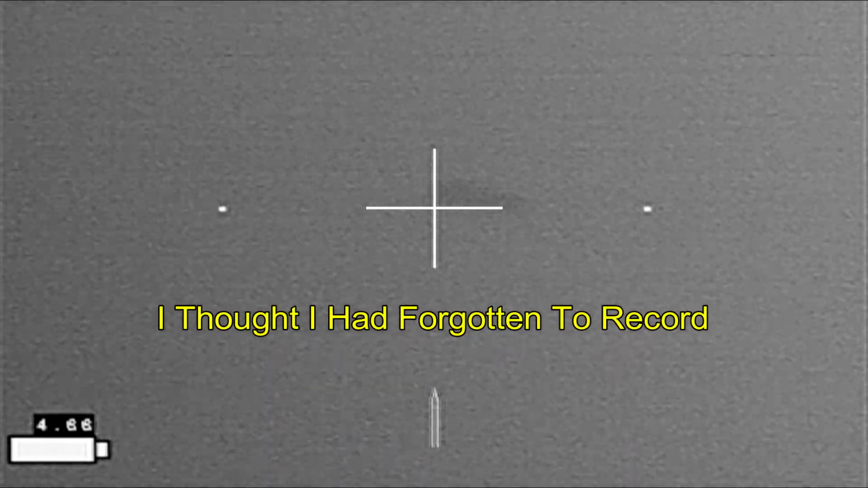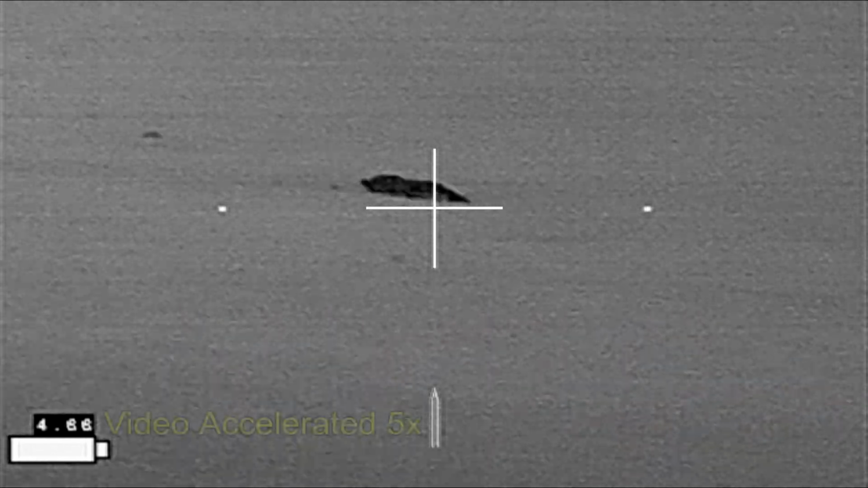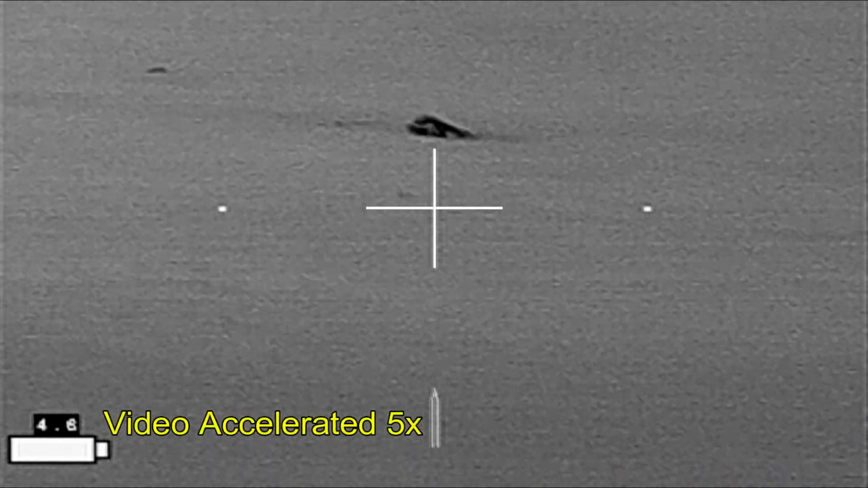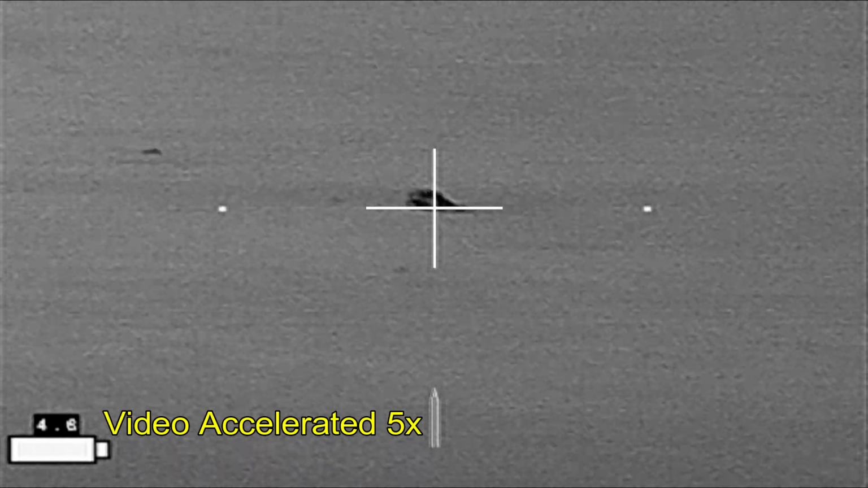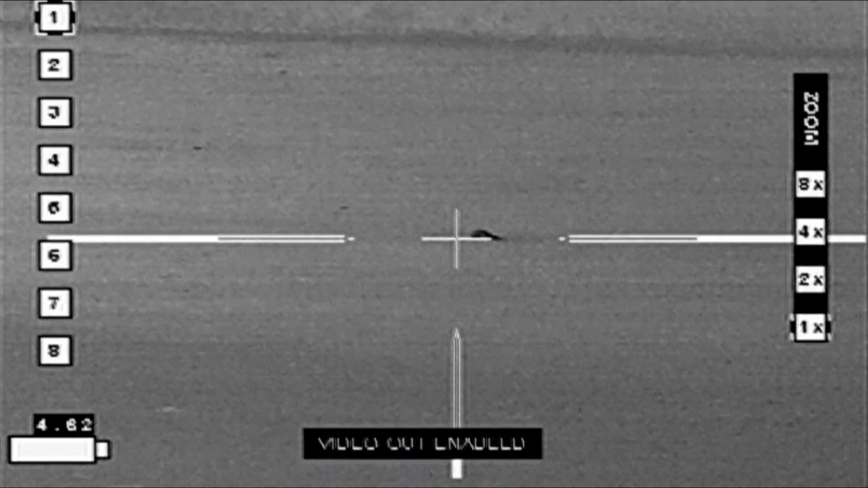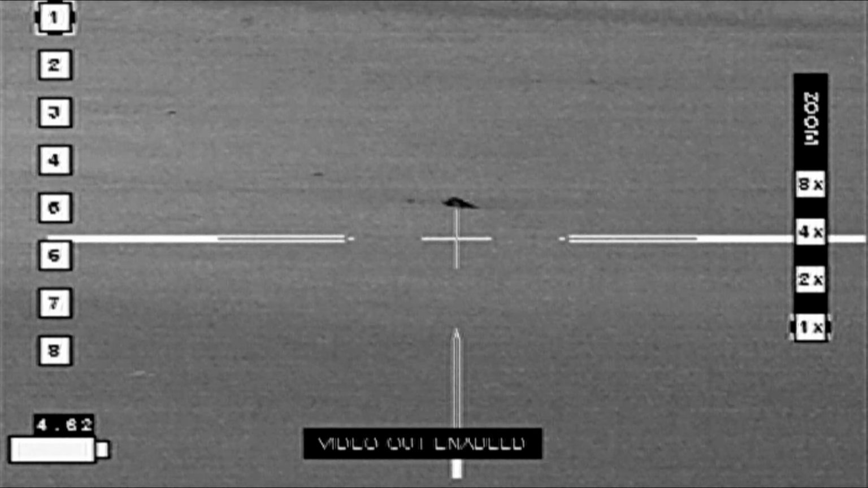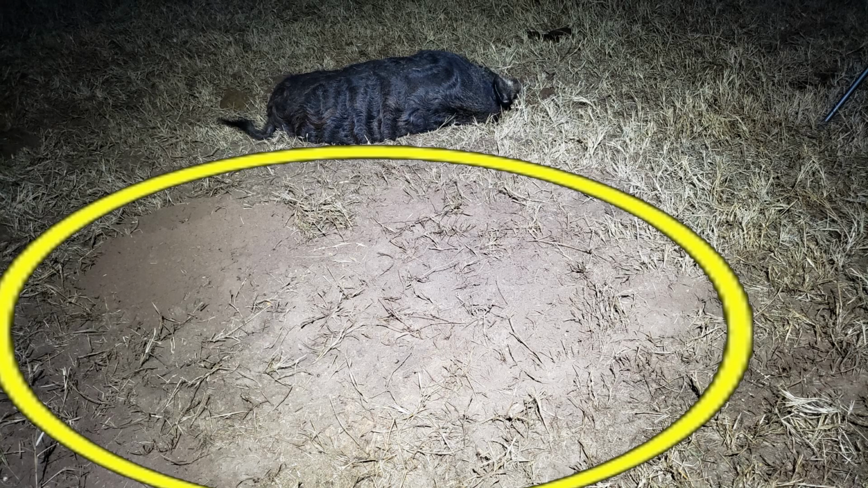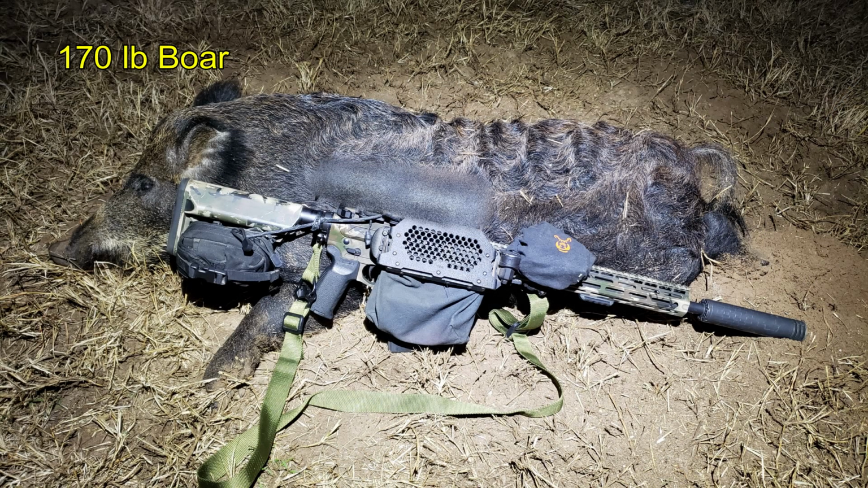The flash in front of the lens is my hand checking to see that the recorder is recording. And fortunately I had not forgotten to record. I thought maybe I had. And I sped up the video here 5 times just to get to the point where I zoom back out again. And all the livestock are just fine. Here's that spot the hog was working in the hayfield. And the hog itself came in, again, at 170 pounds, and it did it for the night.